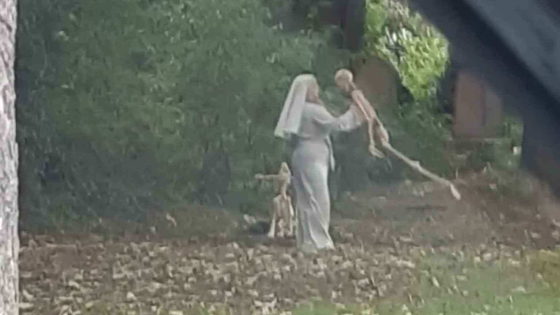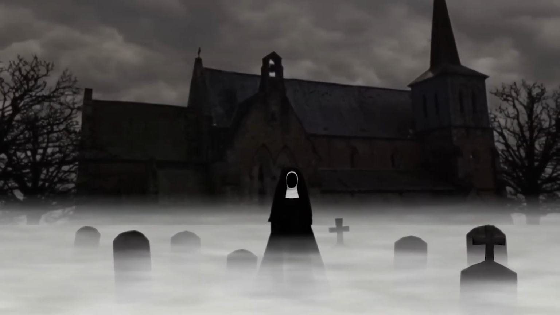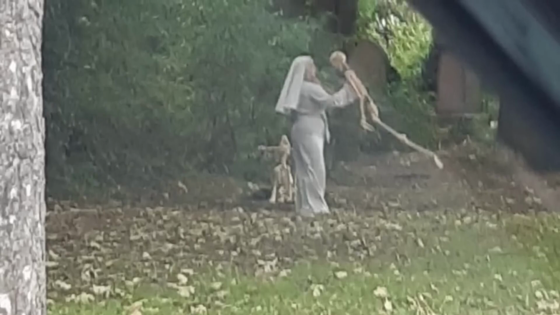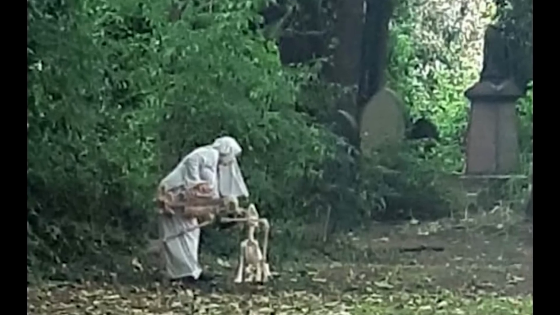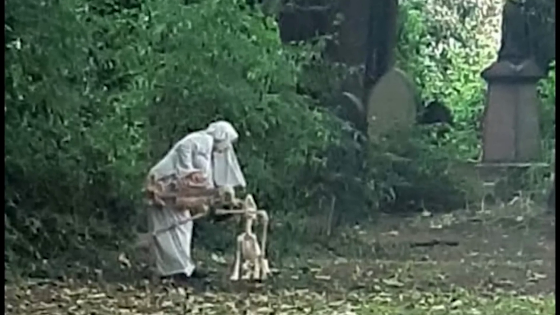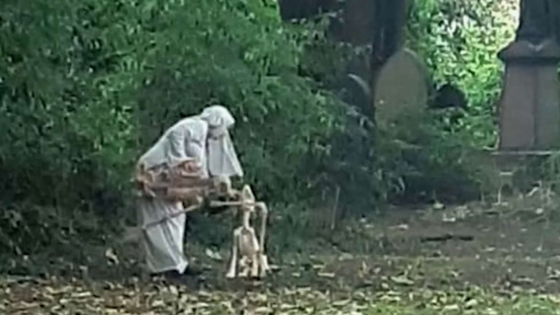It happened on July 16th, 2022, at the edge of a forest near a busy road at the General Cemetery in Halle. Some people speculated that it was a prank or part of a film shoot, though no cameras were visible. The woman was wearing a cream-colored nun's robe and a coiffed headpiece. In another image, the mysterious nun appears to be playing with the skeleton of an animal, possibly a dog. What was she doing? No one knows for sure.